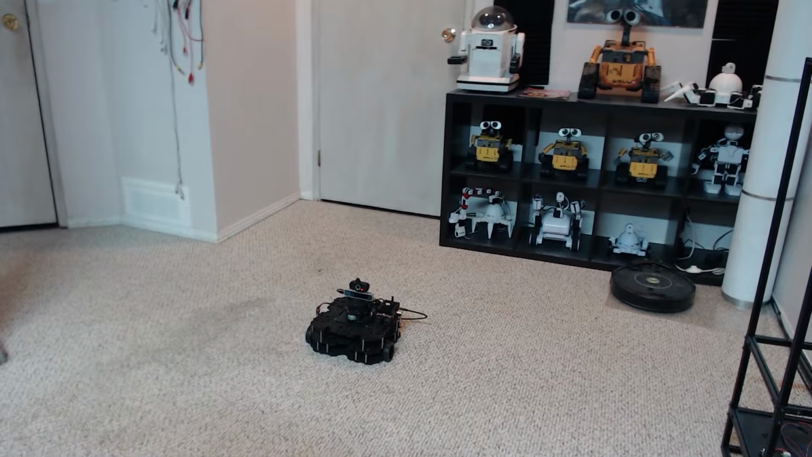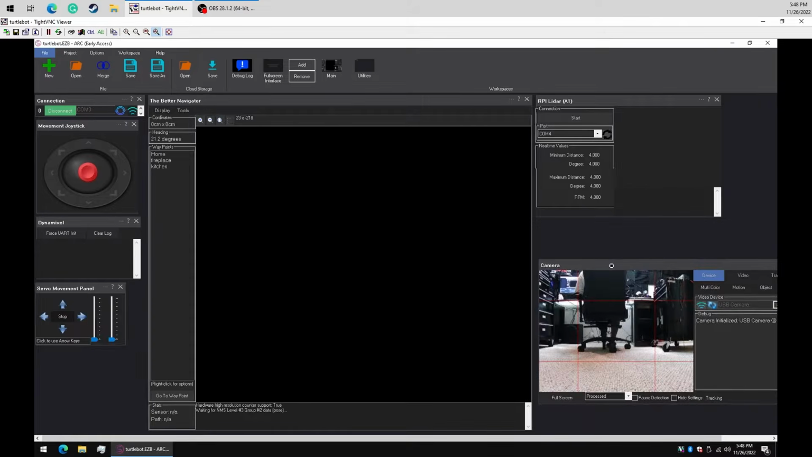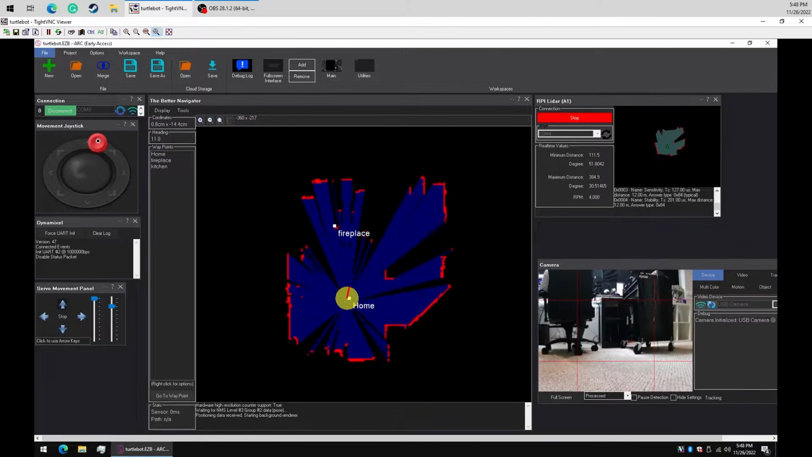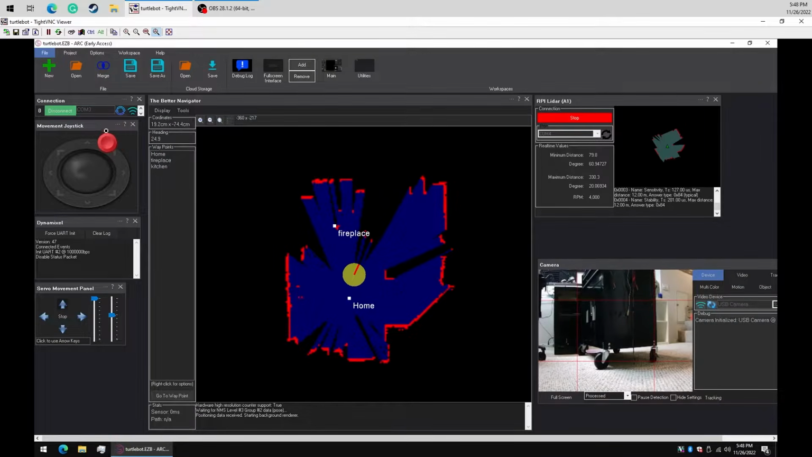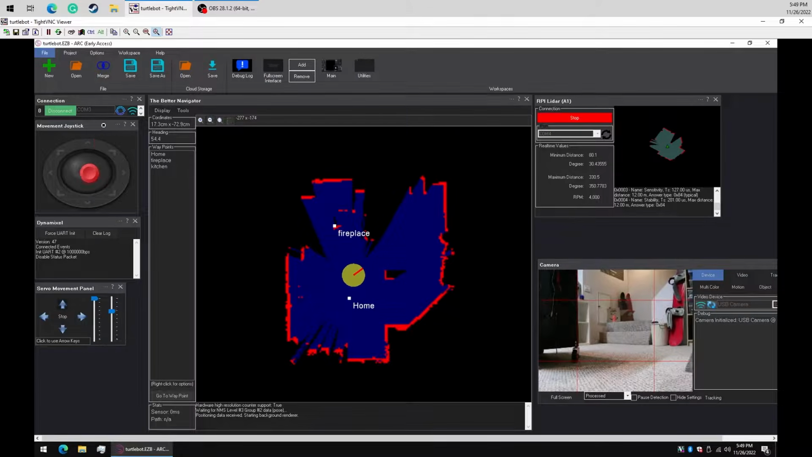So what I'm going to do is get back to our desktop here. We've connected to the robot. We know that it drives. Now let's start up the camera so we can see what the robot's seeing. So we'll put this here. Now let's start up the RP LiDAR. So we can see it's starting to detect the room, in which case I guess we can start driving the robot around. And we'll see what the room starts to look like.